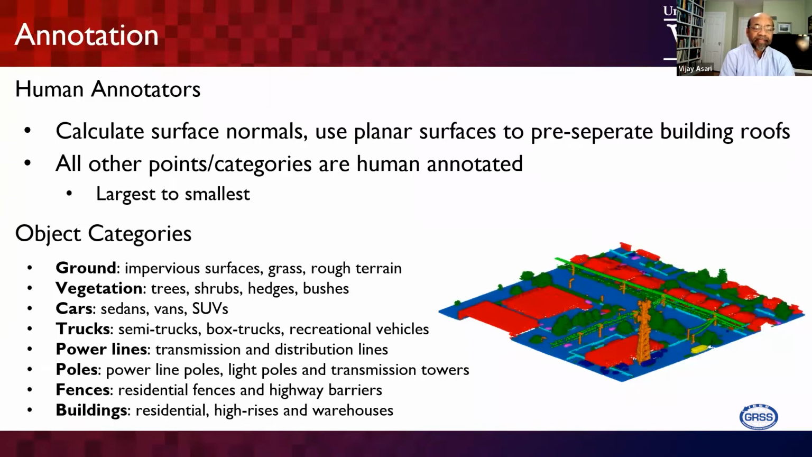As you can imagine, the number of points for these categories will vary significantly. For example, for poles we can expect only a few points, but for a building we'll have more points, and for vegetation there will be more points available. Power lines are a narrow point stream.